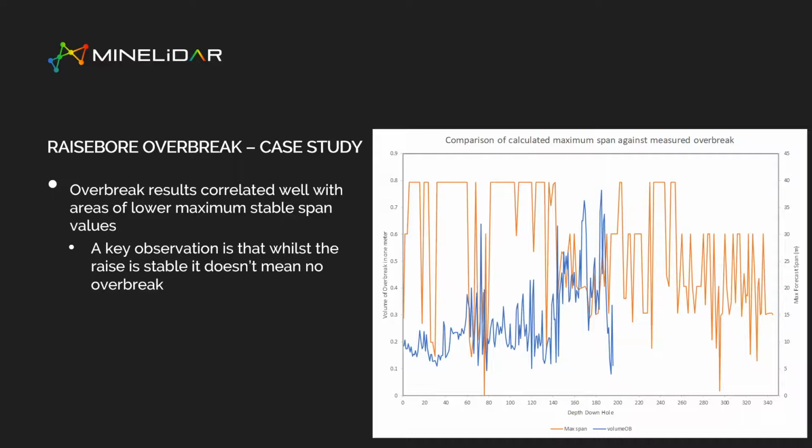We also did some back analysis of the empirical work, and we were getting pretty good correlation where the max span was deemed to be lower, we were starting to see higher levels of overbreak in the rise with smaller diameters. I guess the correlation there being, whilst the rise was stable, and the empirical assessment was saying yes, it's stable, stable doesn't mean no fallout, etc. So it's just a correlation between those two factors that can possibly inform, give a better understanding for future rises.